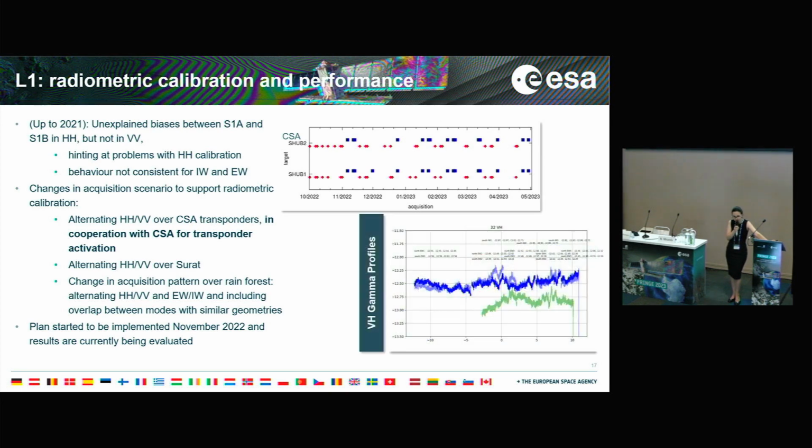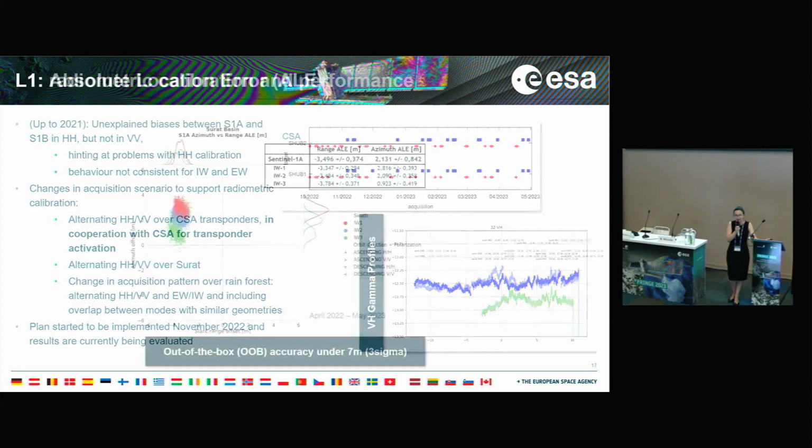calibration as well. Here you can see some gamma profiles, which are these profiles over the rainforest that we typically do. And you can see here that we did confirm that we have a slight offset between IW and EW. So we plan to do a calibration of EW relative gains.